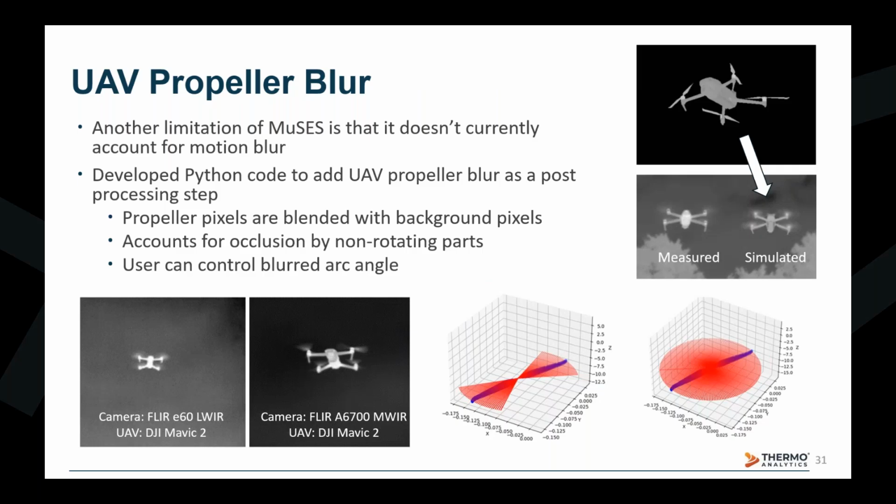This difference in integration time changes the amount of rotation the blades sweep through during the period of time the sensor's shutter is open, and therefore produces the two distinct rotor blur shapes seen in the two images. The calculated shapes used to replace the pixels in the image with the artificial rotor blur are shown in the bottom right in red, representing the two different integration times common in the field test images.